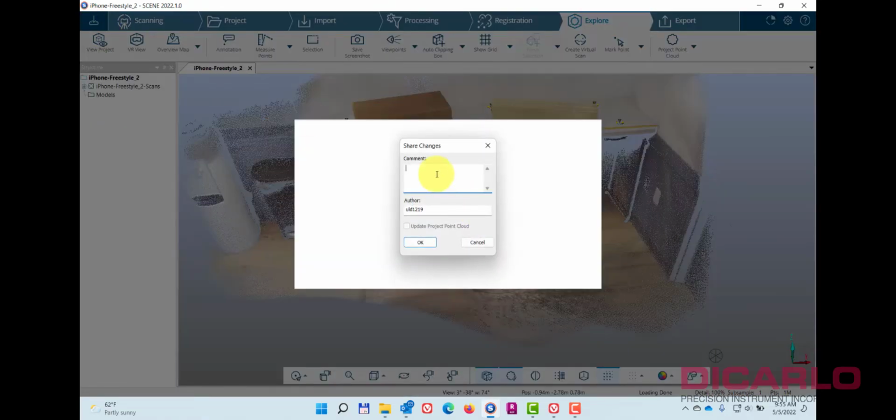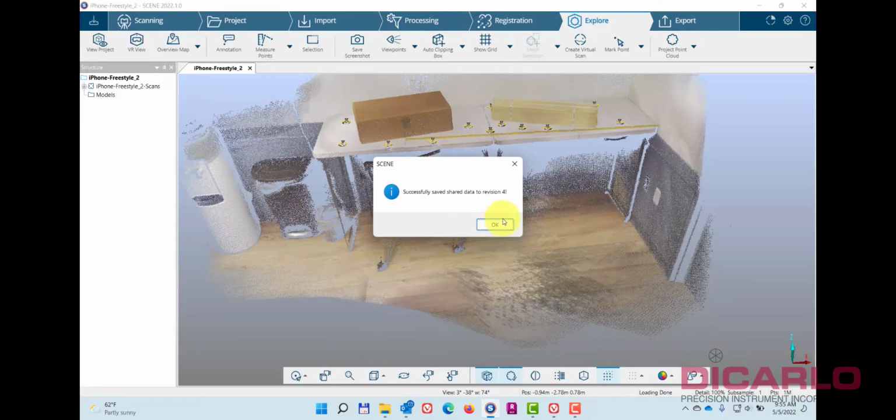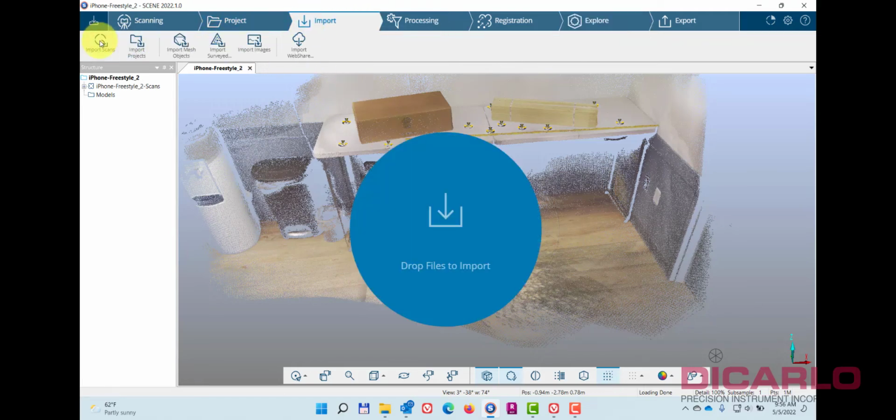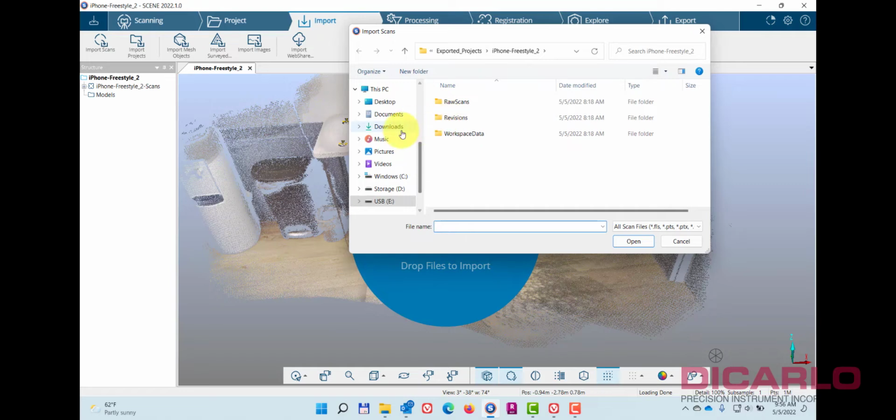So let me hit save. Process Freestyle data. Mind you, again, I know I mentioned it before, but this is the Freestyle2. Let me do import scans, and let's look for where I exported this to.